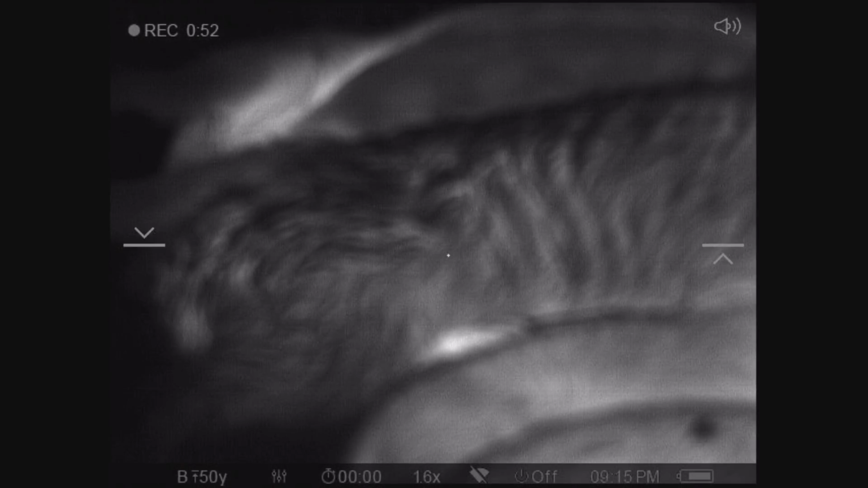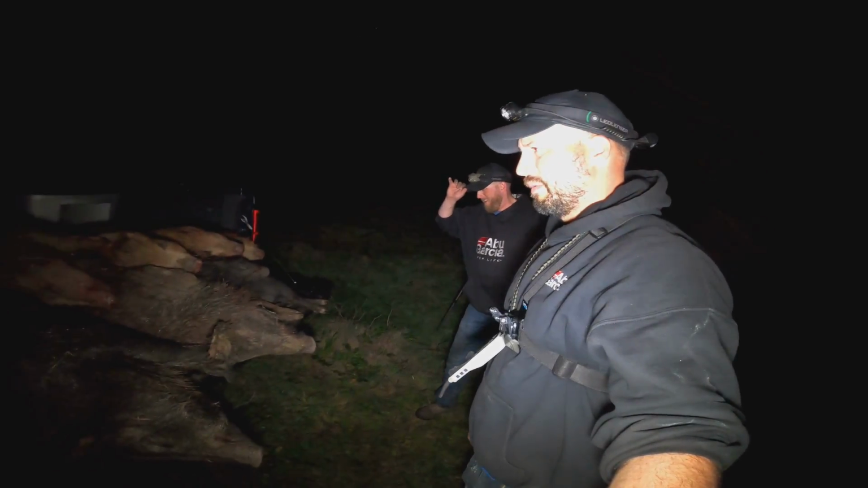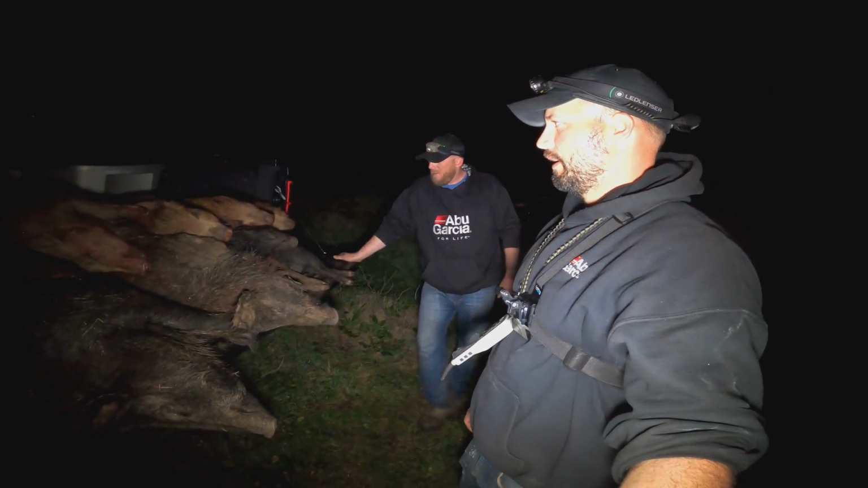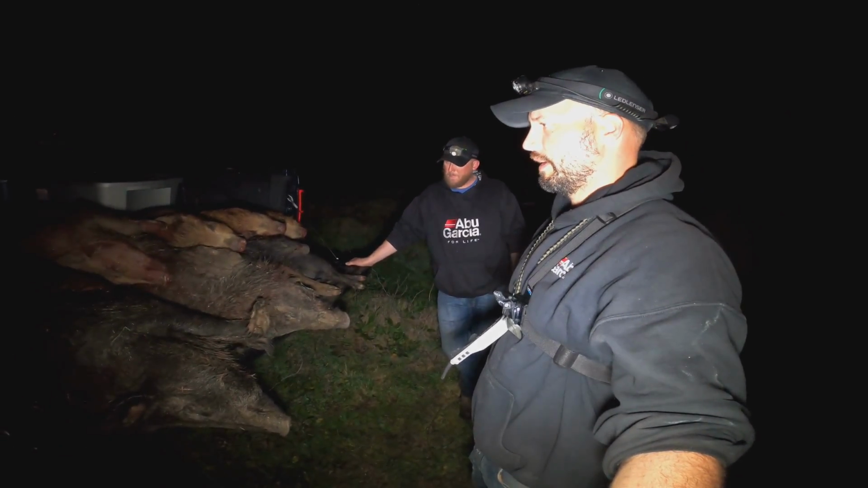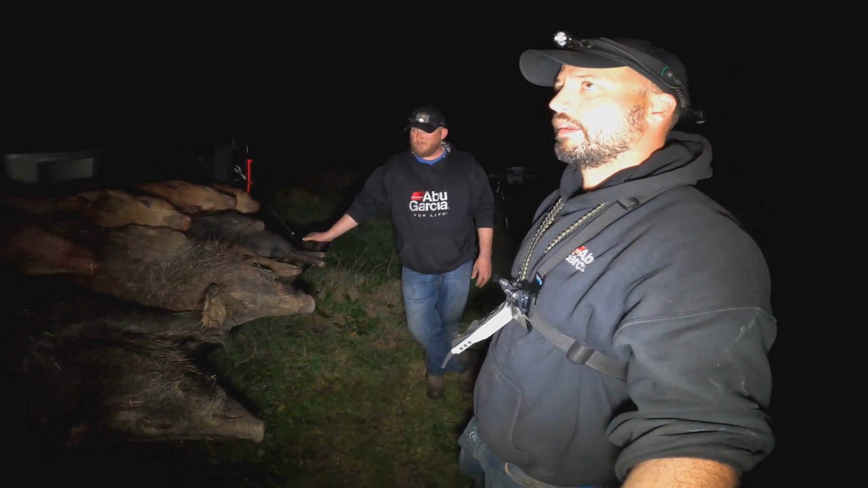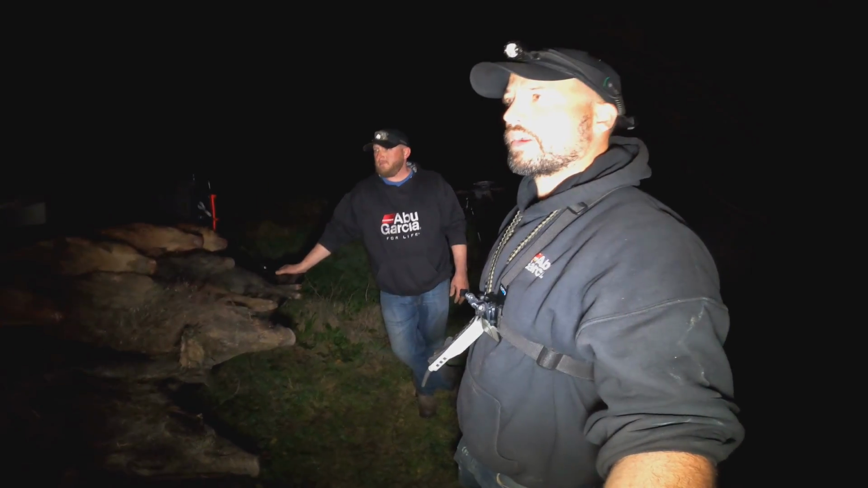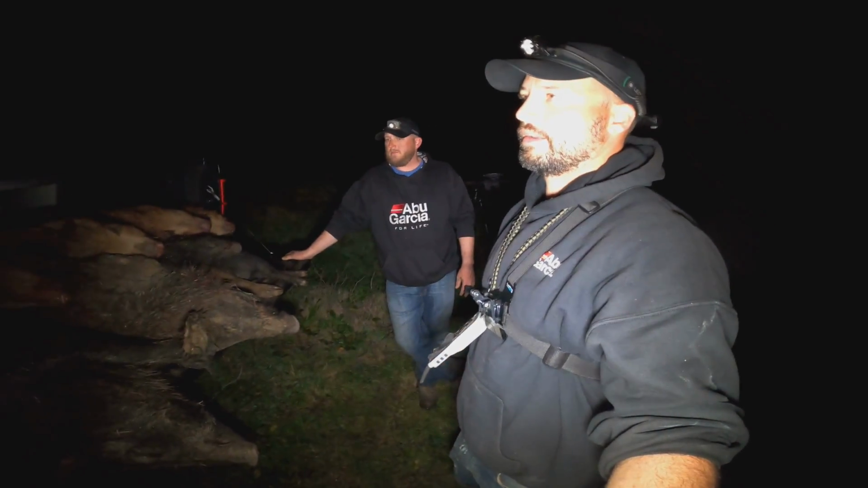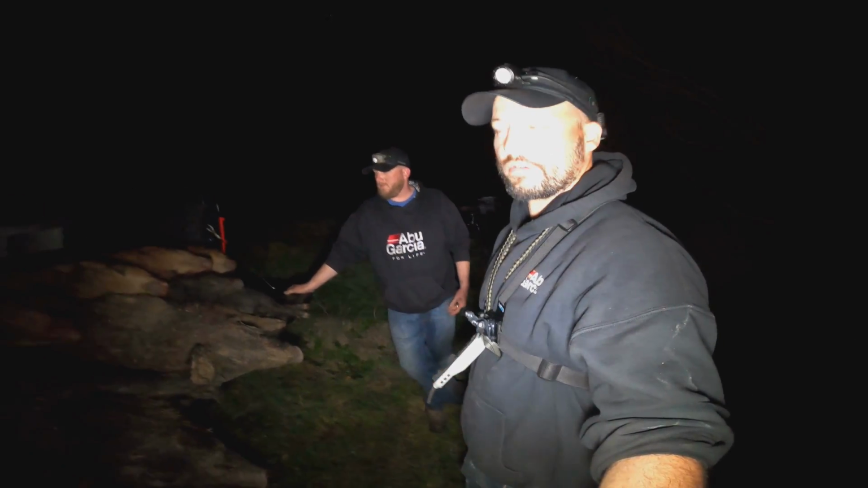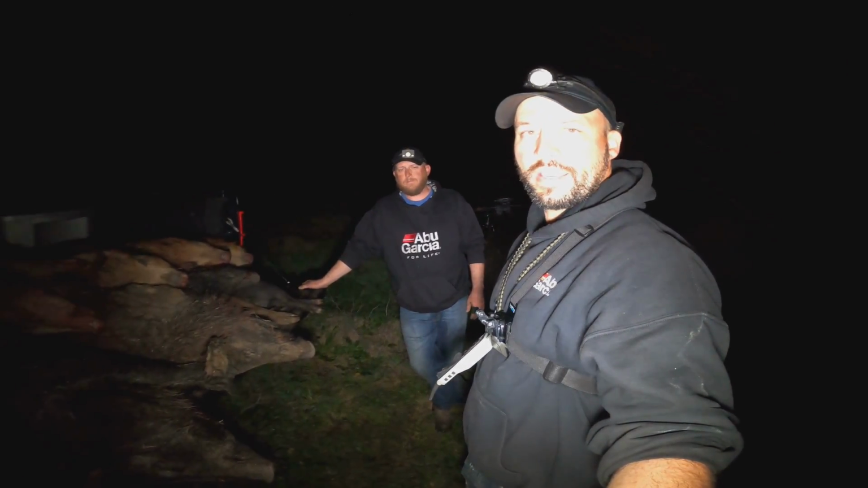All right, well, we got all the pigs loaded up. It was a workout to get the 2 big ones up there. The little ones obviously didn't require much work, but we're going to take these up and get them dropped off, and then we're going to probably set up and try to call some coyotes. We still got the caller out there in the field, so we'll get positioned. They've been howling around us, so night's not over yet. We'll see if we can't get a yote on the ground yet.